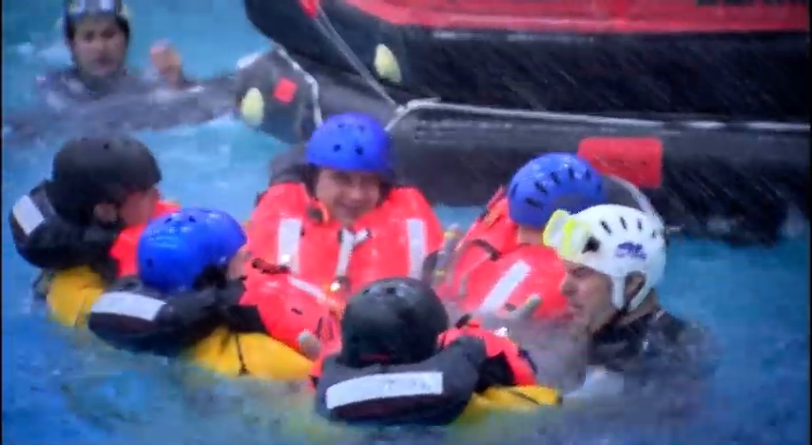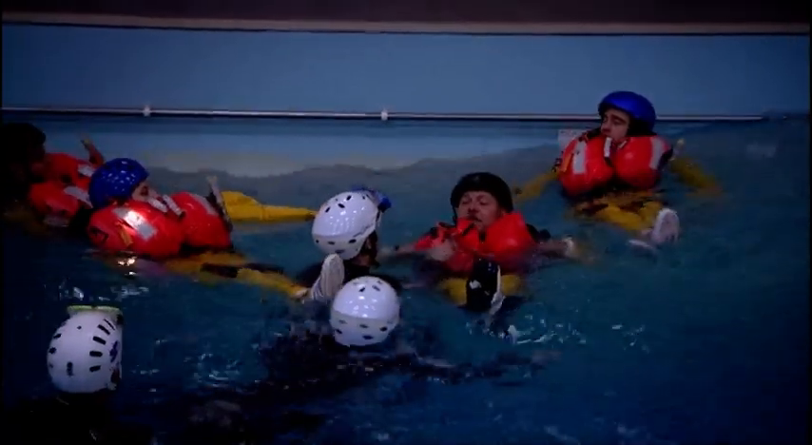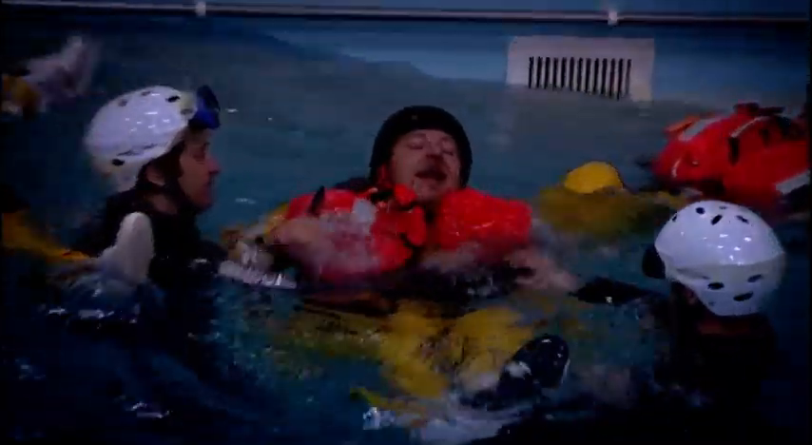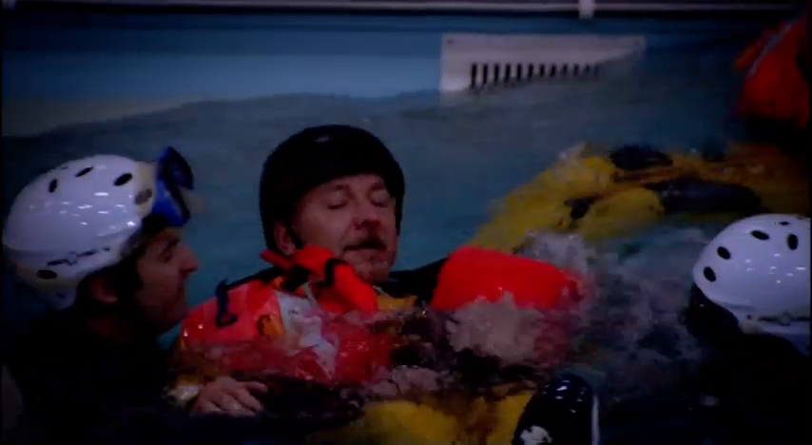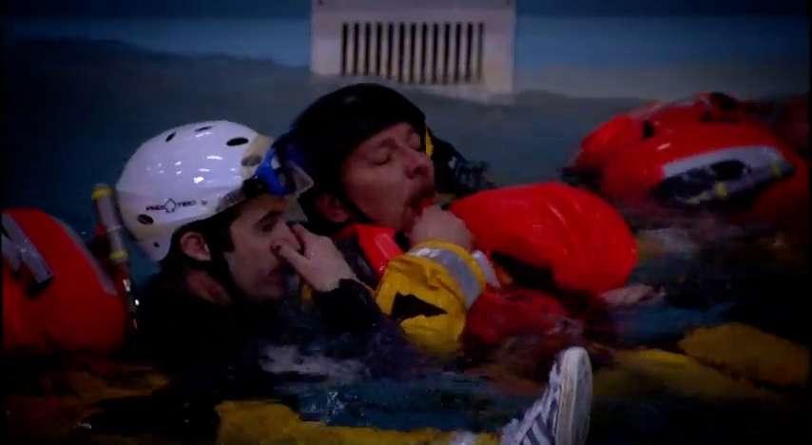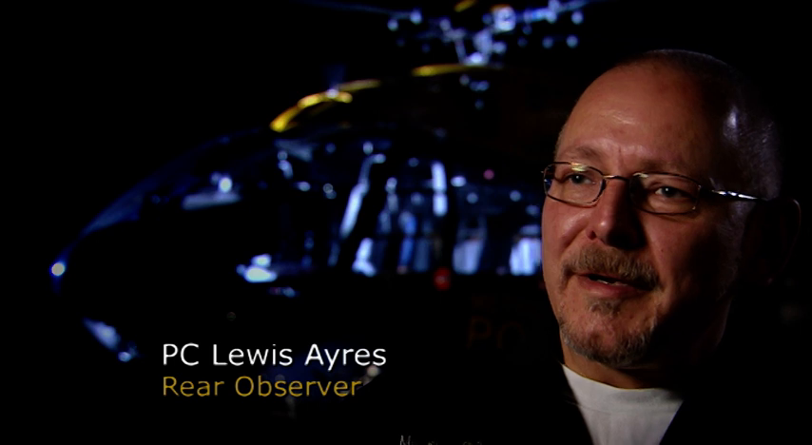And already, there's a problem. The life jacket inflated initially as I left the aircraft. Upon hitting the water, it decided to deflate, which made it a bit more difficult for me. And we tried to blow it up manually, but with the valve gone, it just wouldn't take any air in. Without any aids to keep me afloat, I was in an area that I'm not particularly fond of.